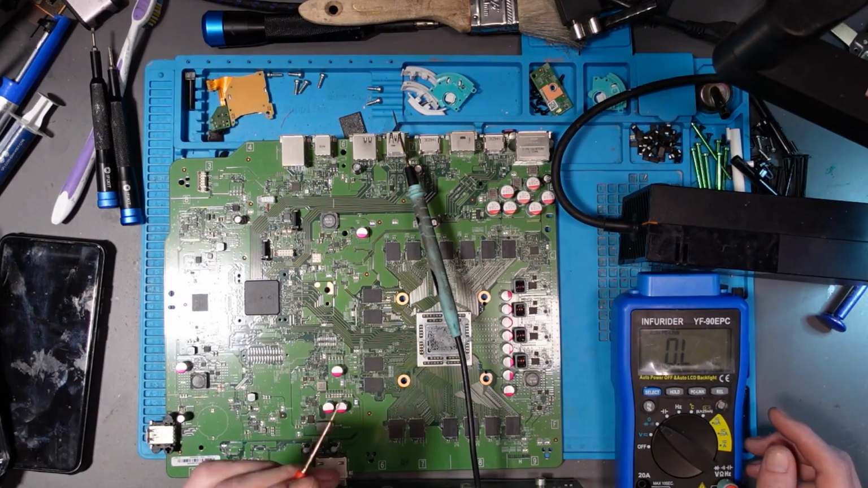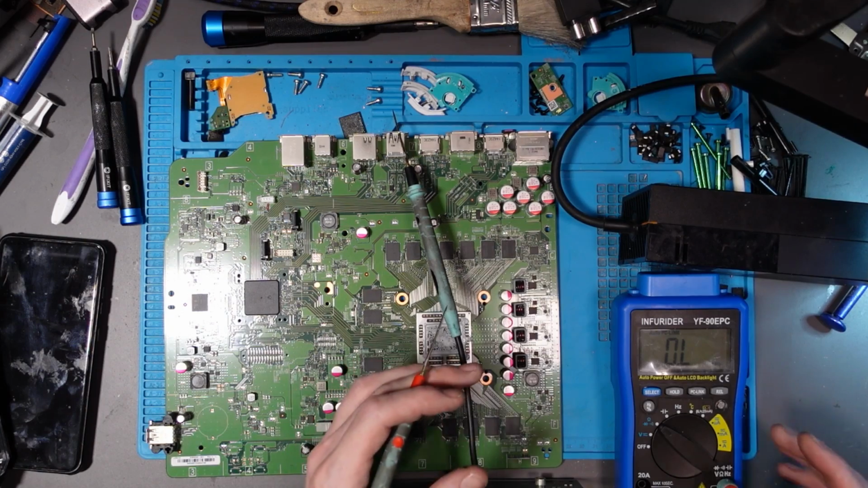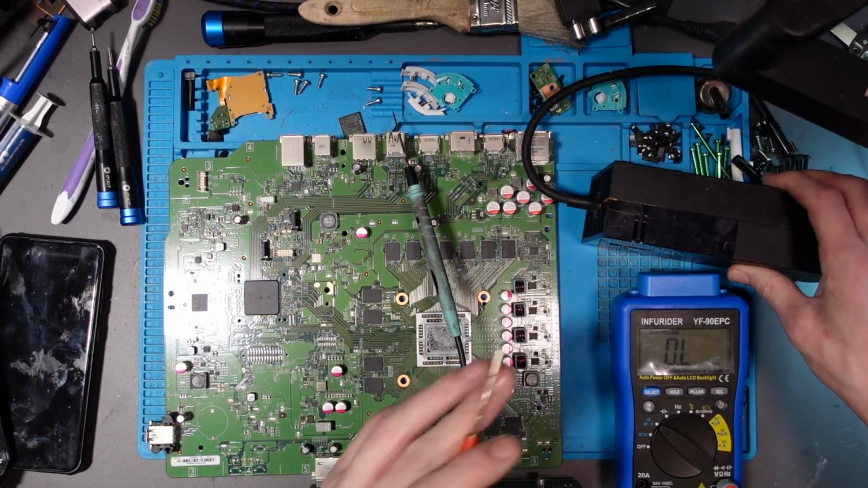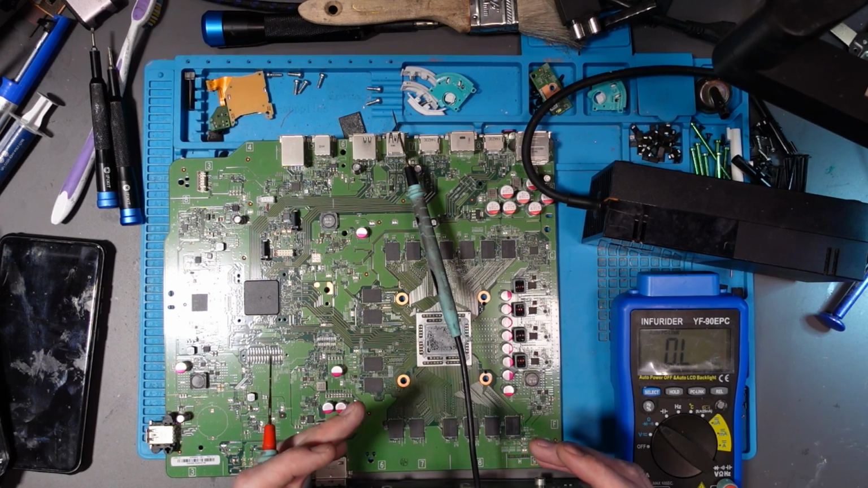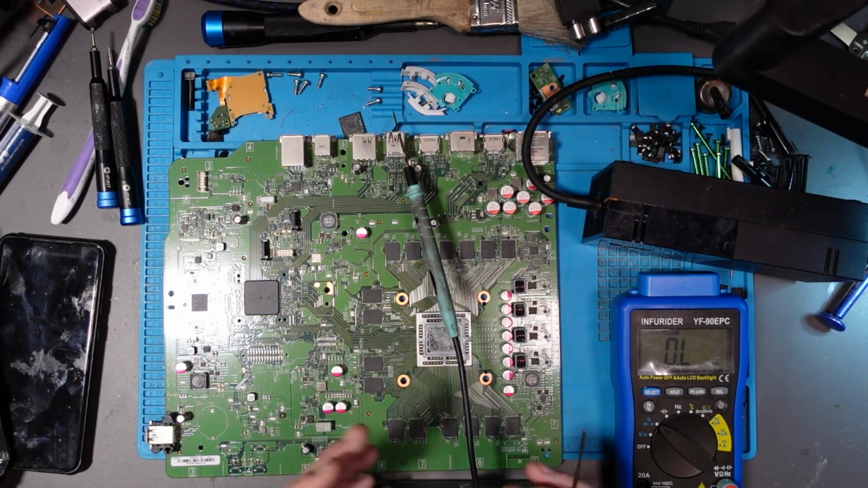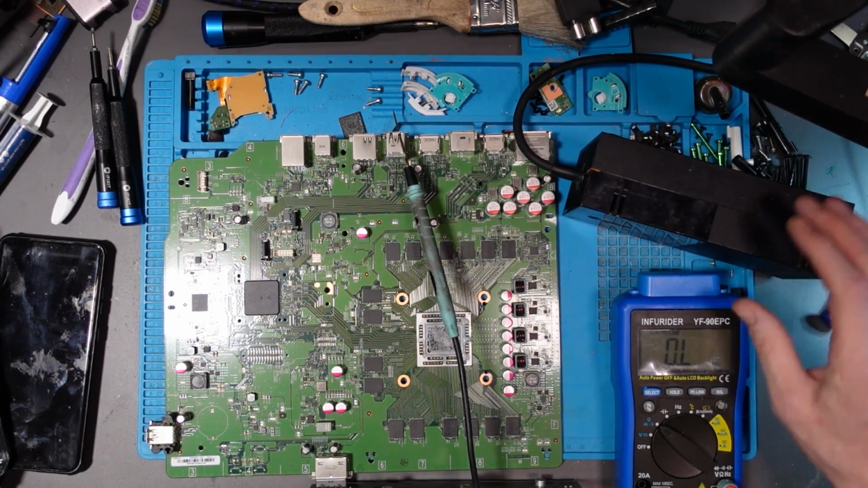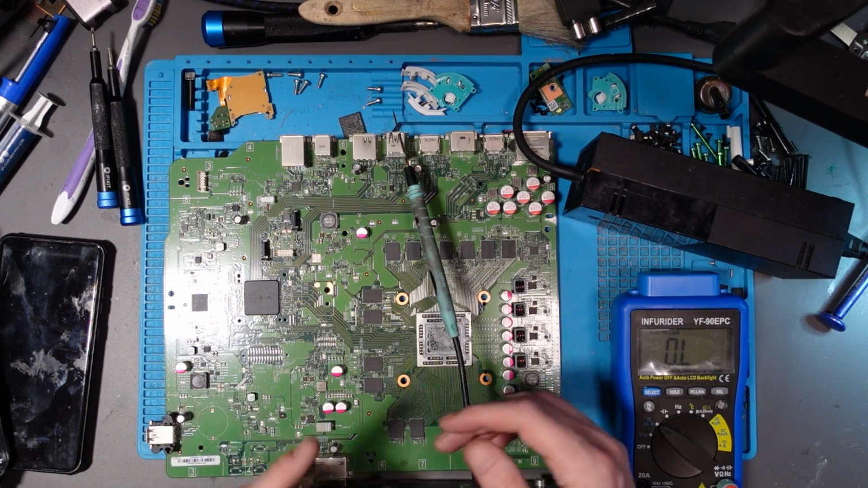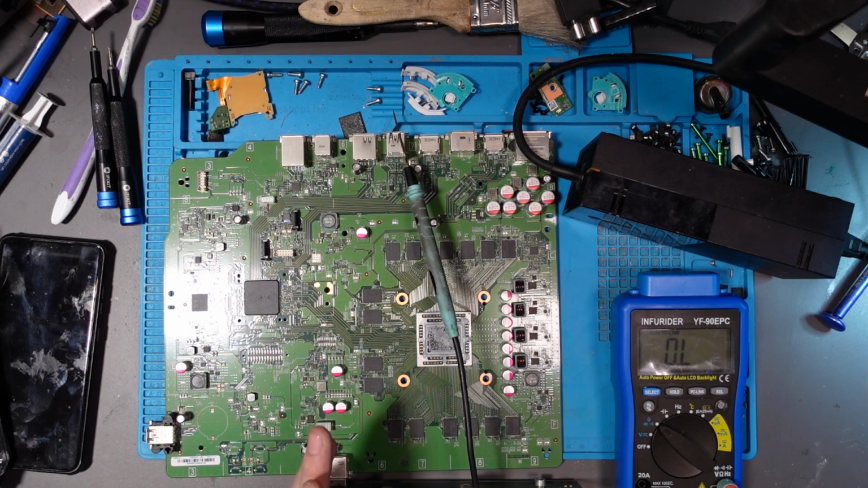Now 5 volts is short, which is why we're not getting 12 volts activated. So the way it works is on the power supply itself we've got 2 power rails. We've got the 5 volt rail and we've got the 12 volt rail. The 12 volt rail won't turn on until the 5 volt rail tells it to. So basically for power saving measures the 5 volt rail is always on, and then when it's plugged in it's supposed to tell the power supply to activate the 12-volt rail, and then it allows it to turn on.